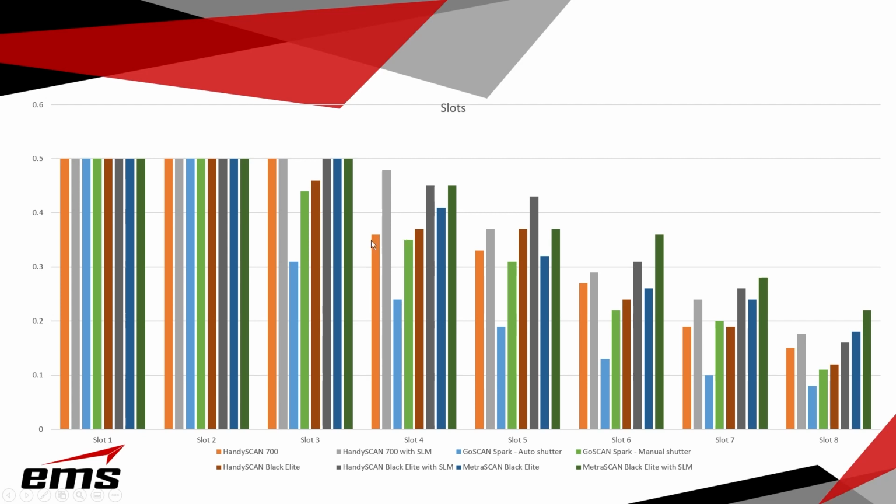But same general trend: no single line mode, single line mode, and so on, single line, auto versus manual. So again, the clear winner is the MetraSCAN, just because of the configuration of those cameras, sensors being closer together, followed by the HandySCAN Black, which is the blue laser, followed by the HandySCAN with the red lasers, and then of course the GoSCAN Spark.